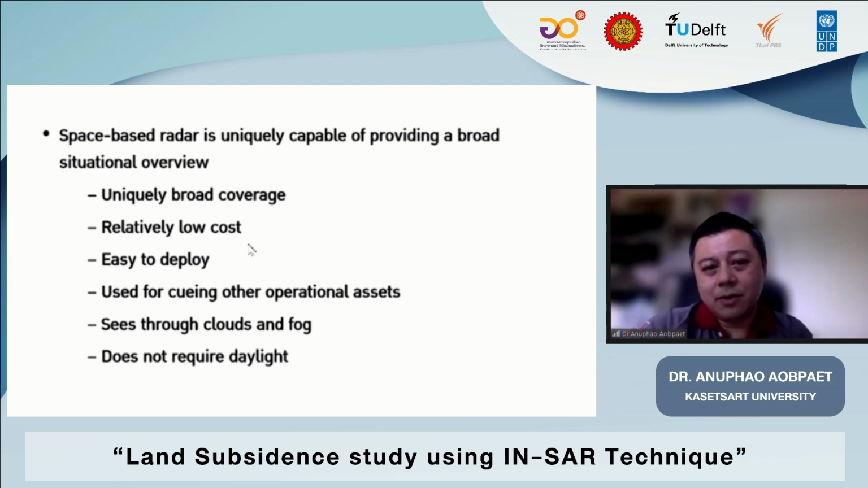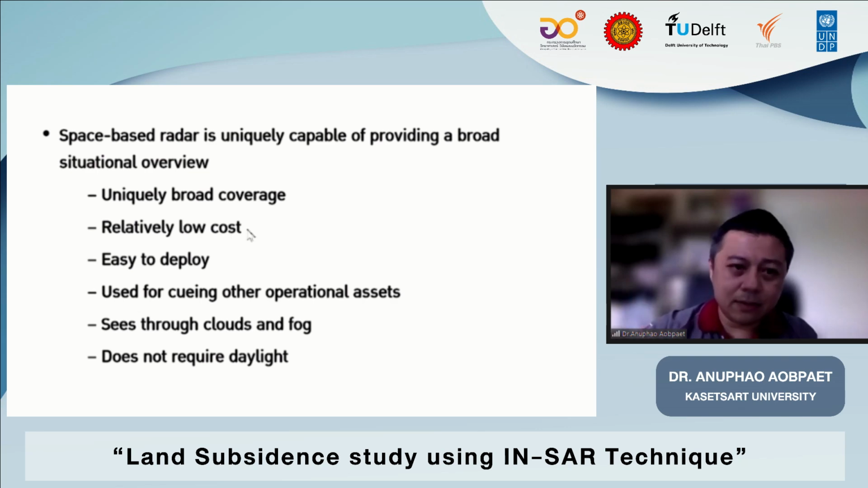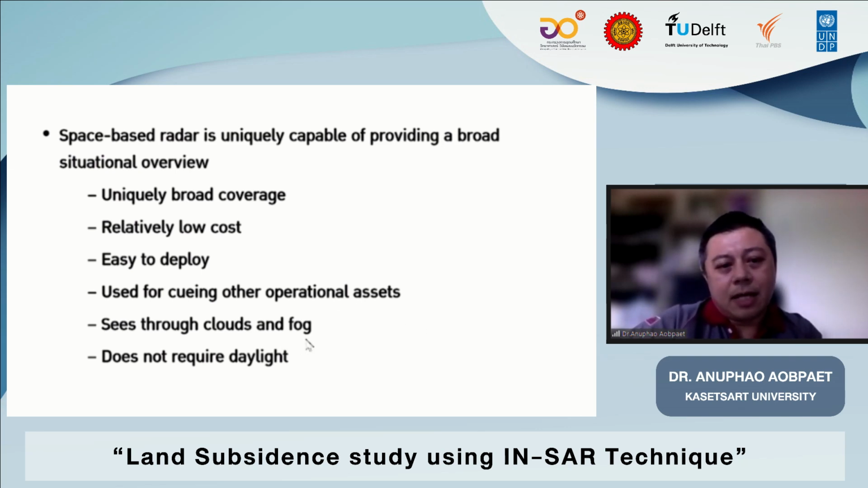Now that we have Sentinel-1 data available, everything is getting lower cost and easy to deploy and use for carrying other operation assets, and it can see through cloud and fog. As you know, Thailand is a tropical country and you can see cloud cover all the time, so the SAR satellite can solve the problem.